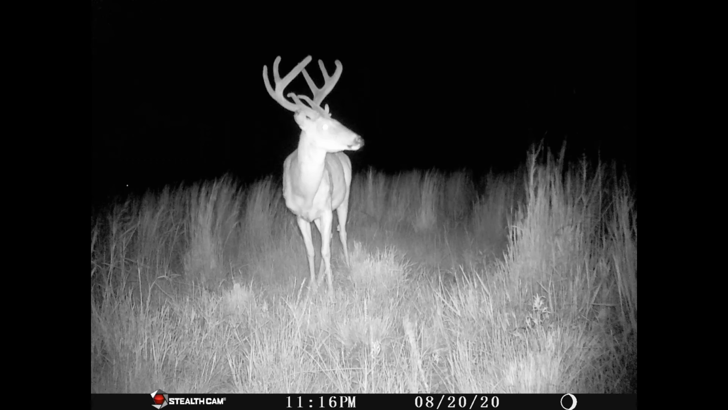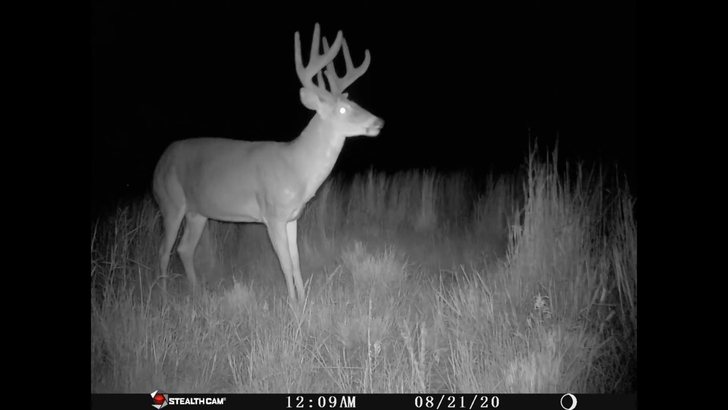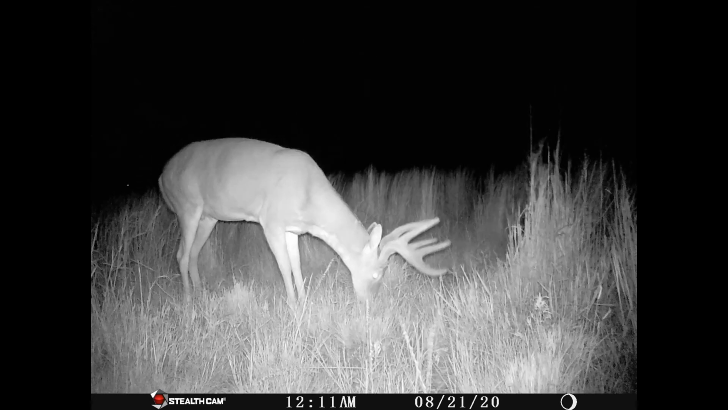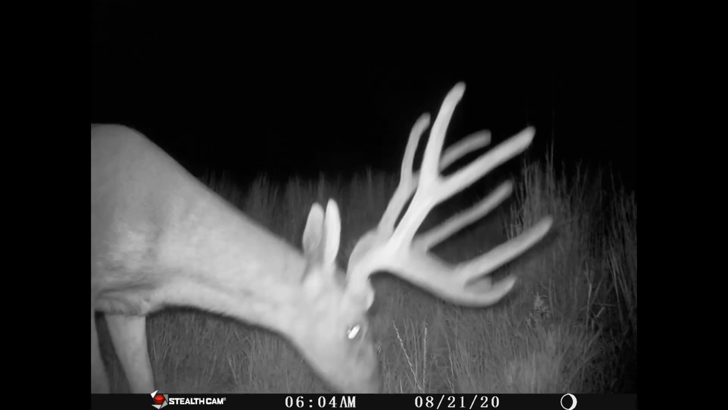You see how crooked that brow tine is right there, and the way they're slicked back. He is tall. And this one, I think is Slick, but I don't know if he's still the same. It almost looks different, but whenever he turns his head, you could probably tell it's Slick because he's got the drop tine again on the left side. But you can look at all the times, what time they come in. See, he's coming in at 5 o'clock in the morning again.